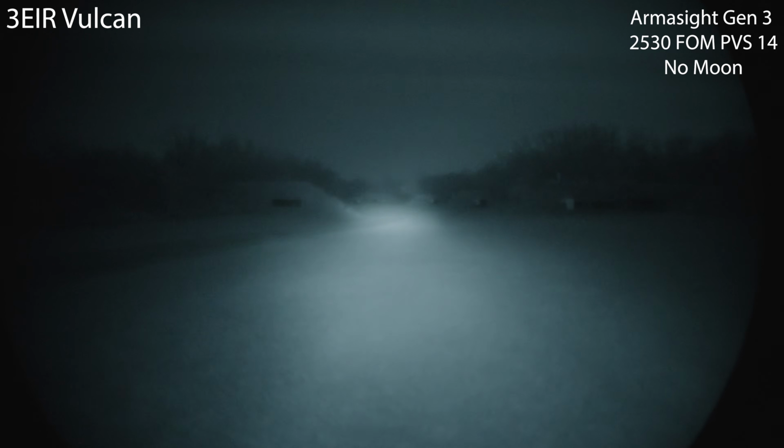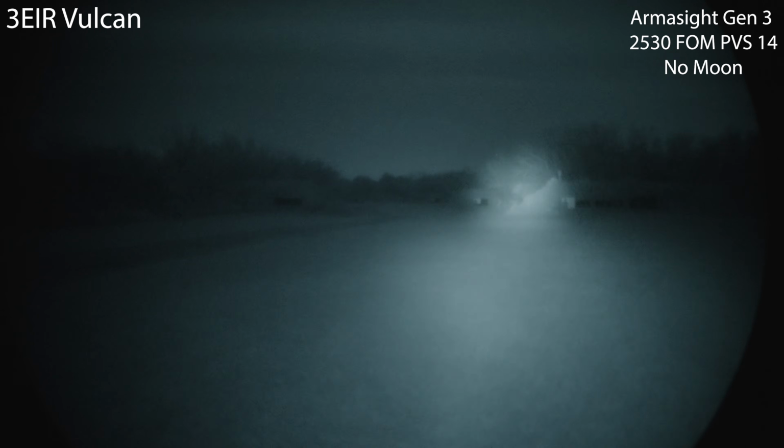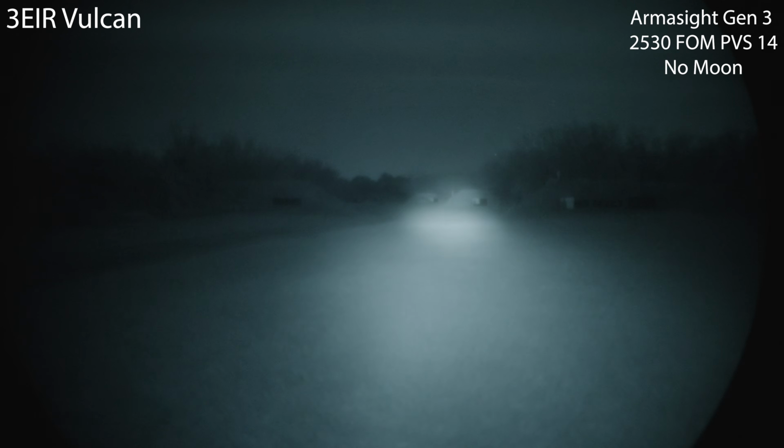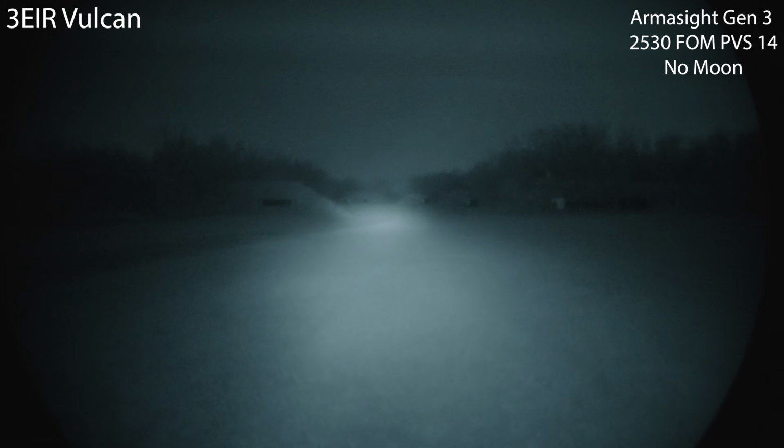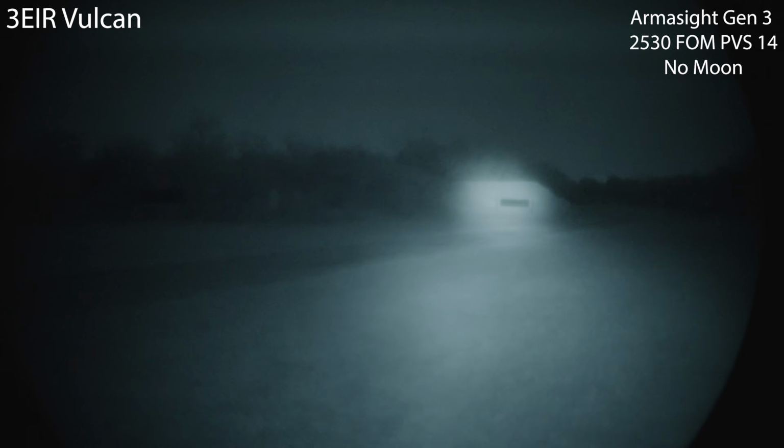It's about the size of a Surefire vampire head, so not super big. But overall, very impressive. You can absolutely see pretty much all the targets from 300 to 500 there. It's about 100-yard width between those two.